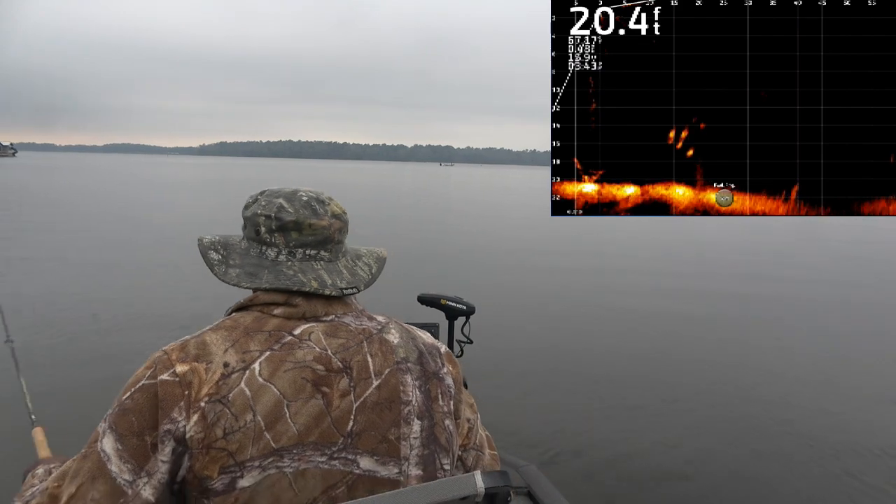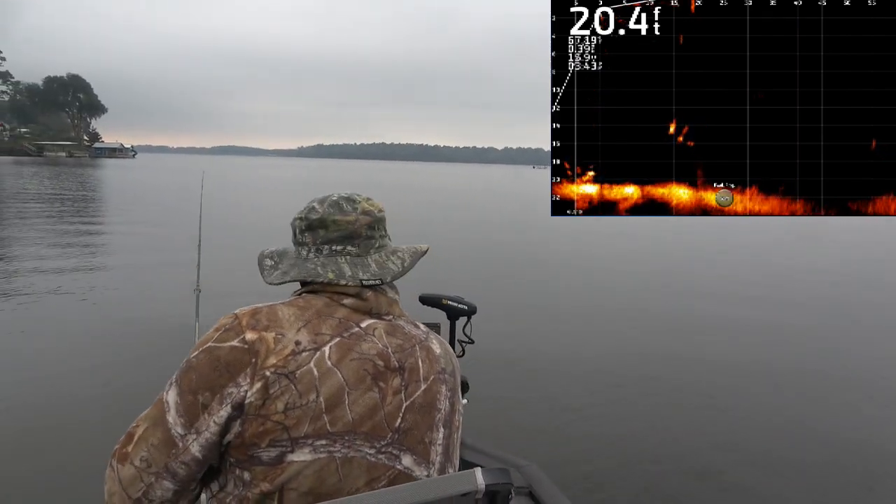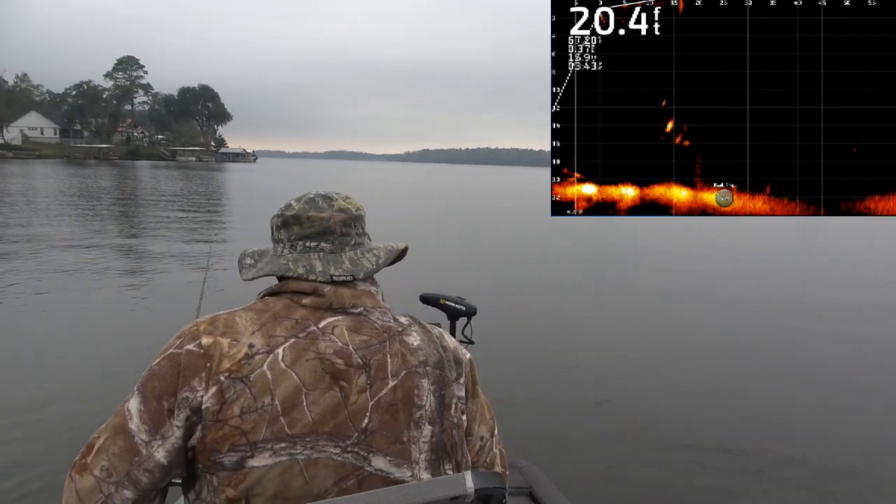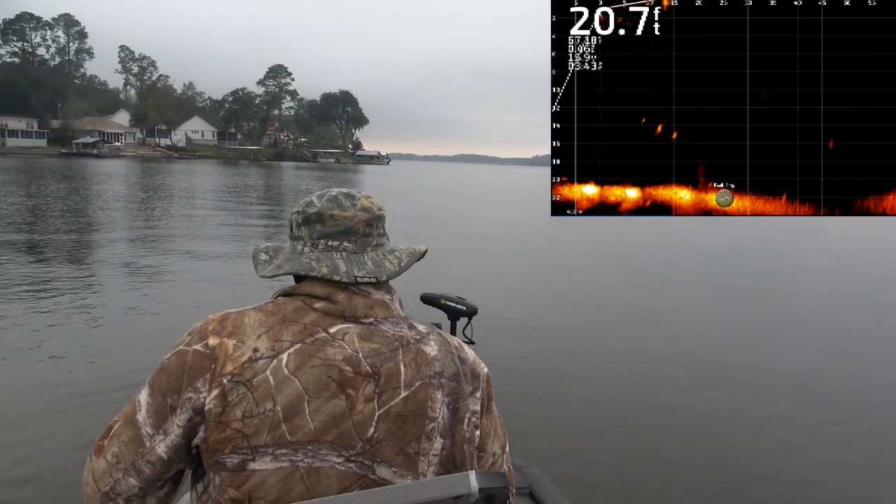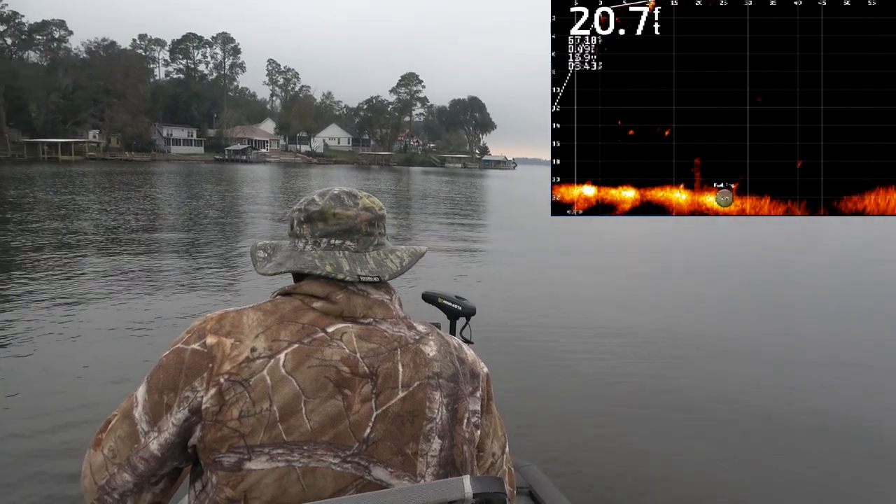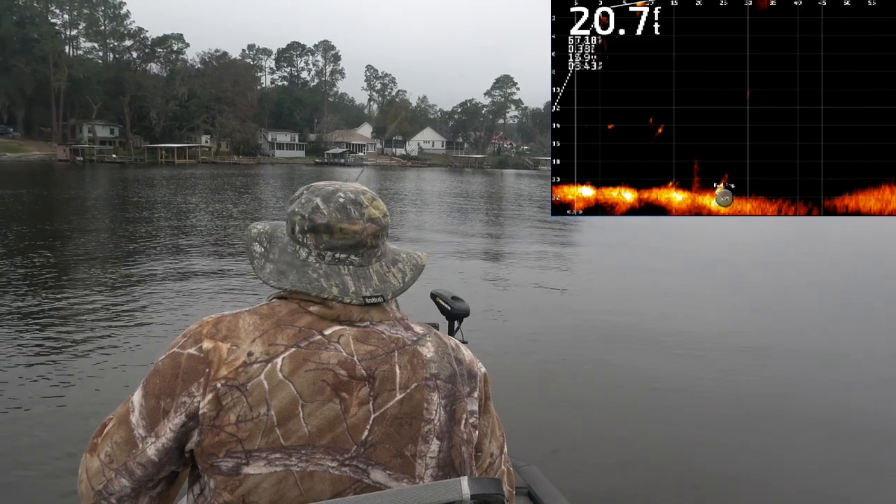Right there, 15 feet out. Huge crappie. I'm going to get it. Come on.